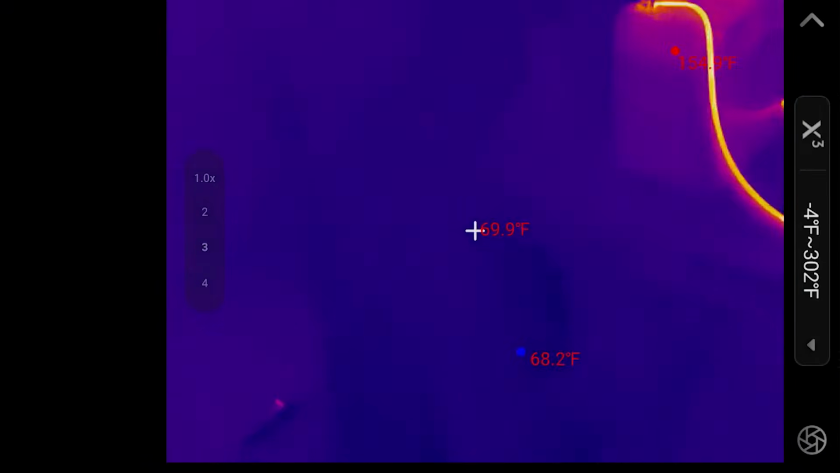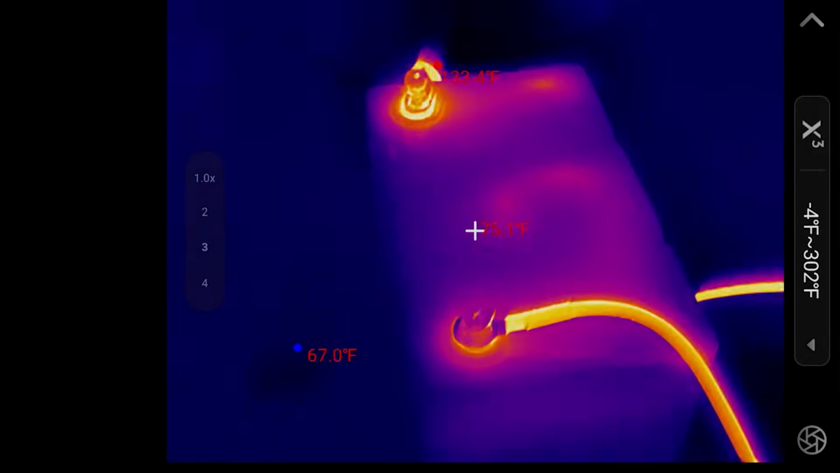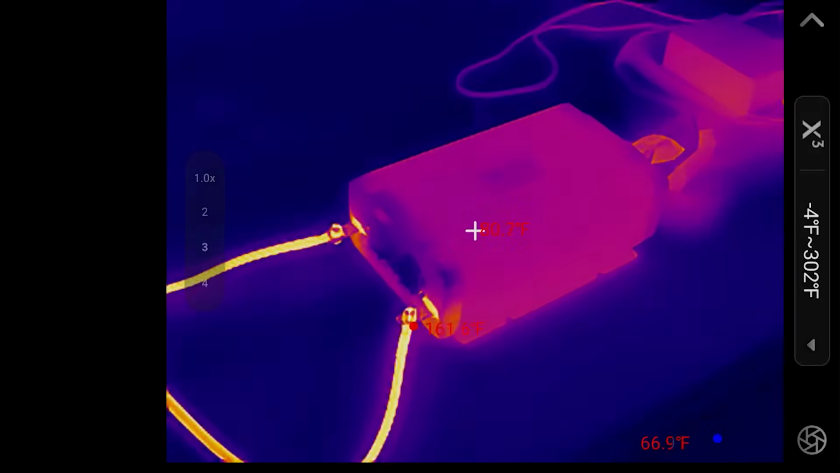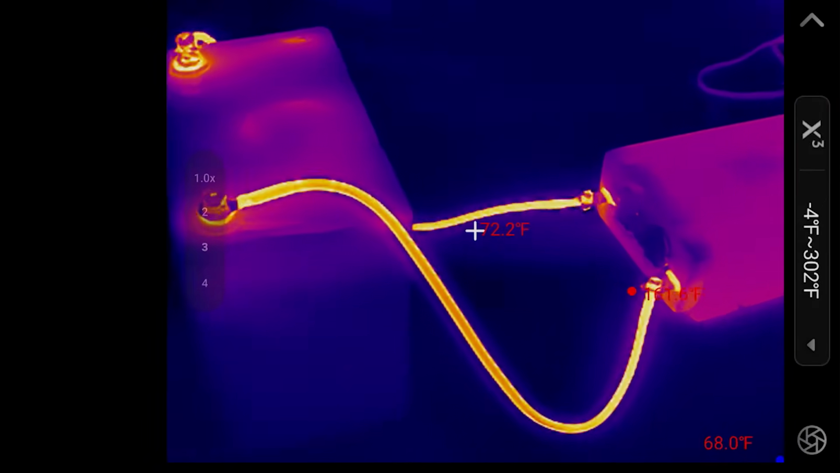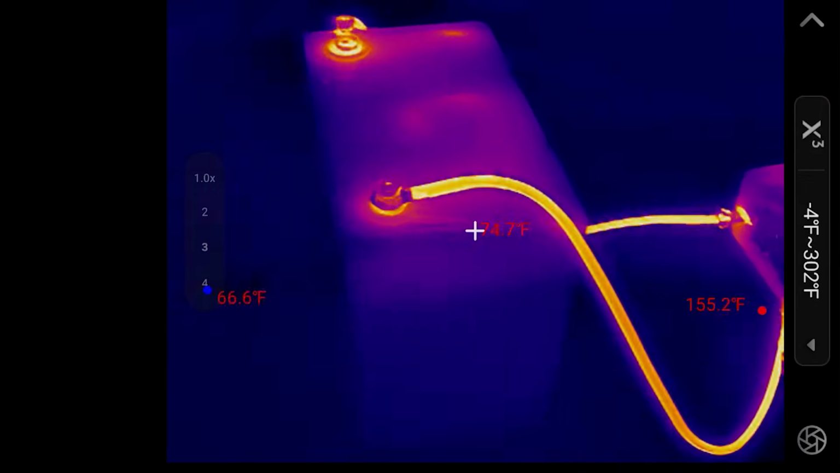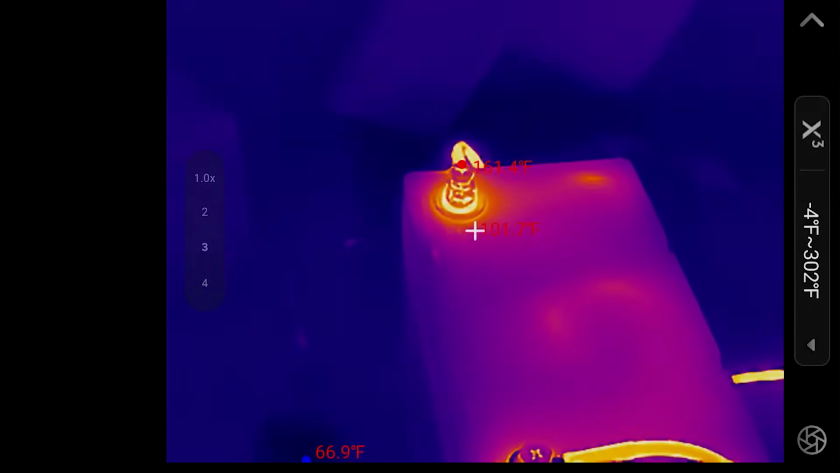Okay, and if we look at the frame rate of the ThermoMaster, it's actually really good. The resolution is really good. It's better than the TopDon, I'm afraid to say. And also the refresh rate of the screen is really good. It just looks like I'm taking an image. So it looks really good. That's 165 degrees right there.